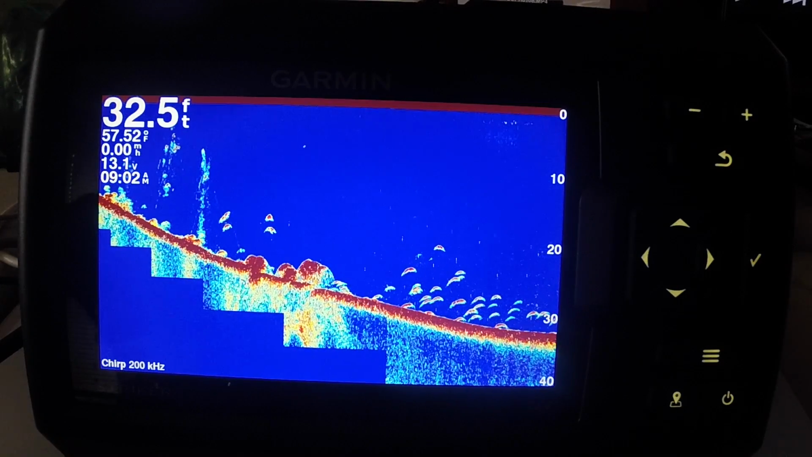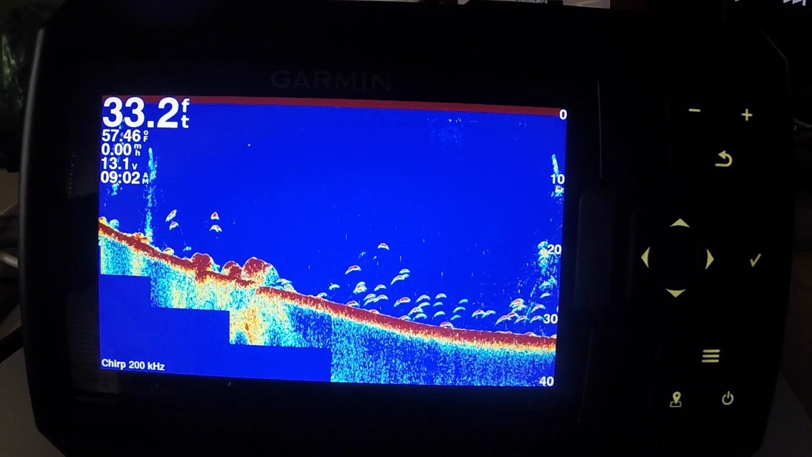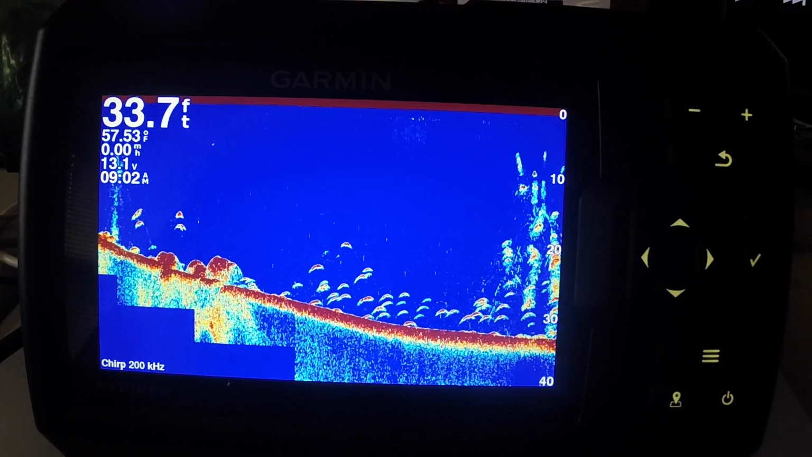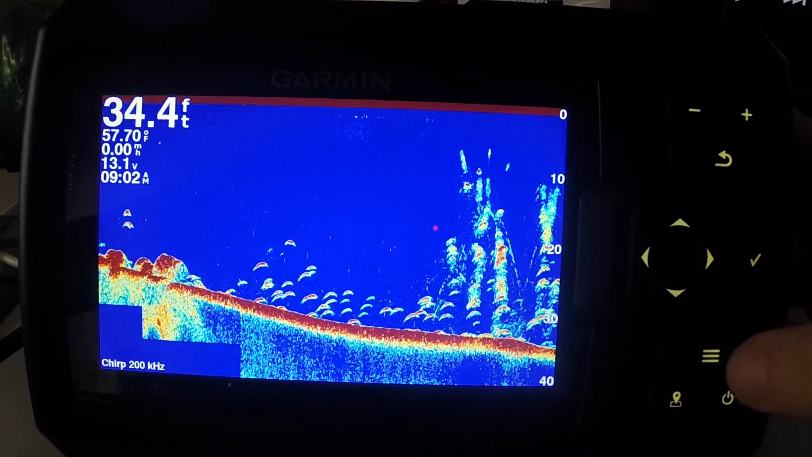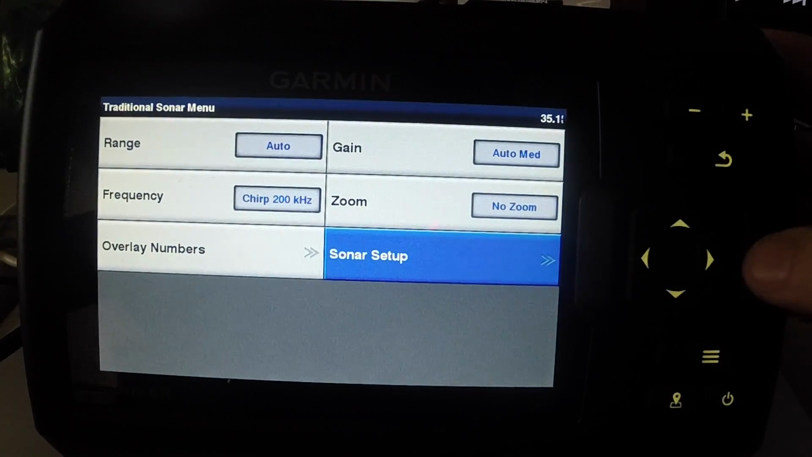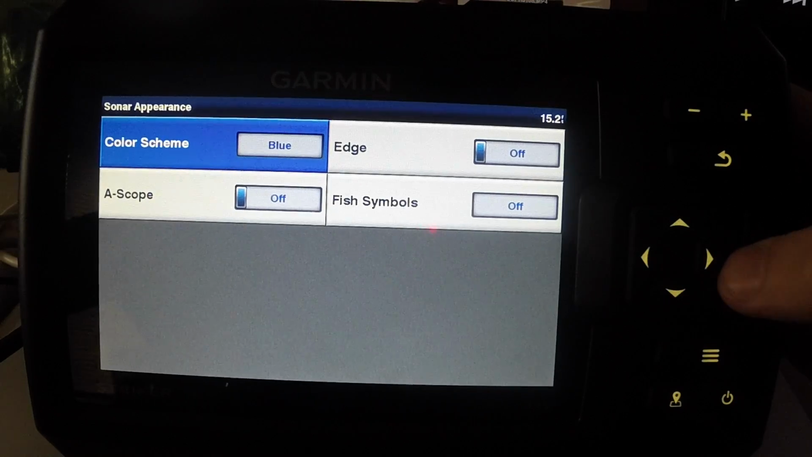Now, you do have a couple customizable options here. I know the blue is not typical for units like this. Usually you'll see a unit with a white background or something like that. Garmin's units are advertised as blue, but what a lot of people don't know is if you press this button here, the 3-line thing, you can go to your sonar setup, press OK. You can go to appearance, press OK, and you can do color scheme.